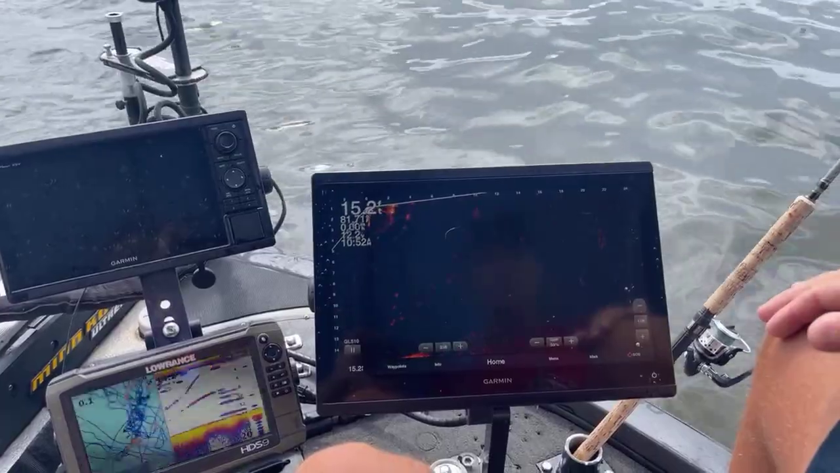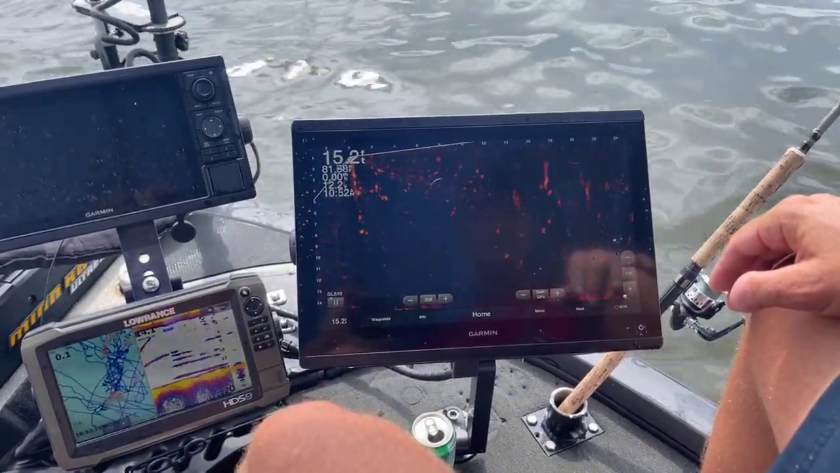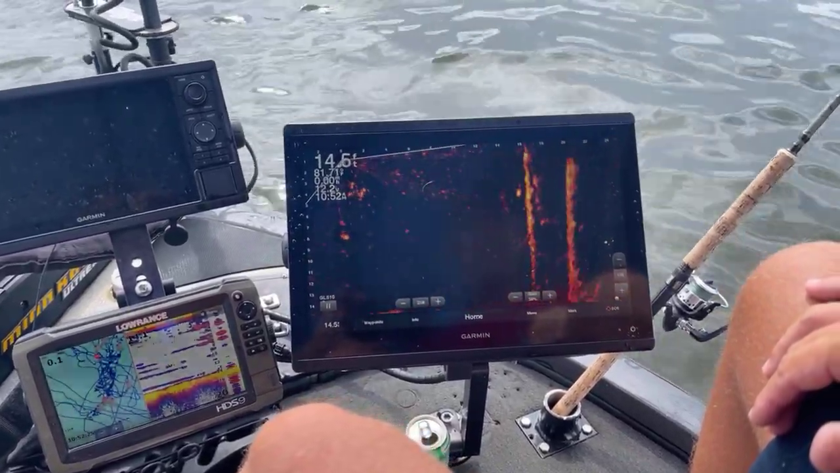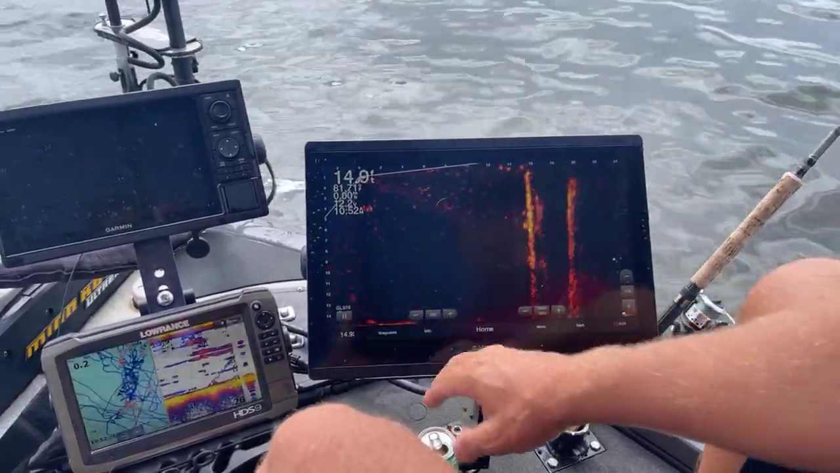That way I know when my jig... Oh, yeah, I got a stump right against the trolling motor. That's why we just lost everything there. Yeah, there's the stump that was against me. Oh, hello, there it is. Trolling motor sitting right on top of it. See if I can get up there to this fish. I've been trying for a while.